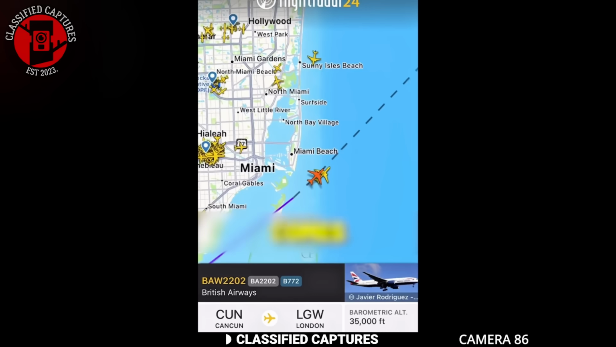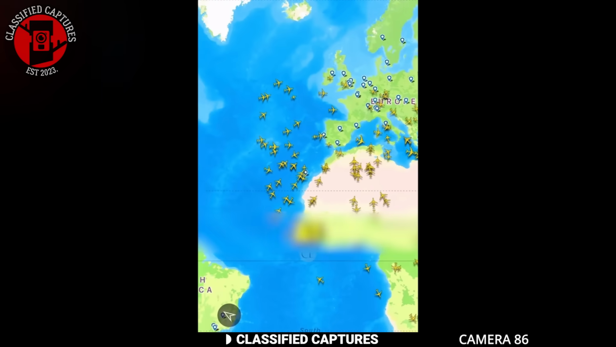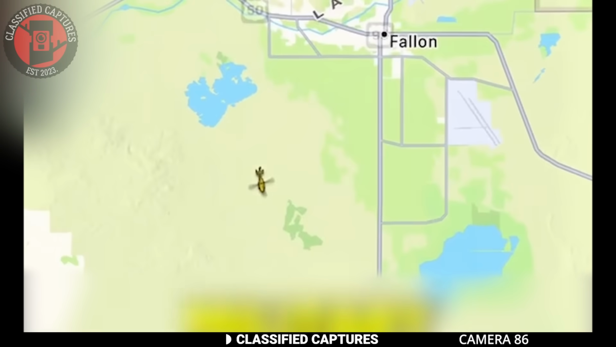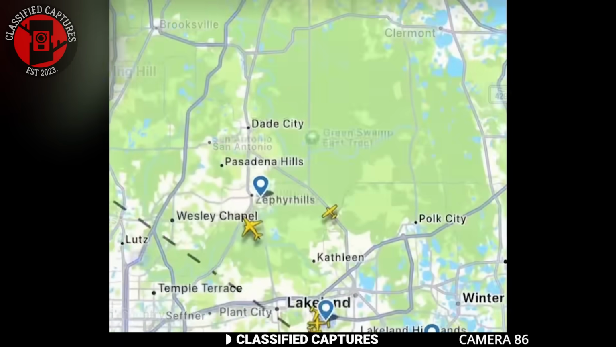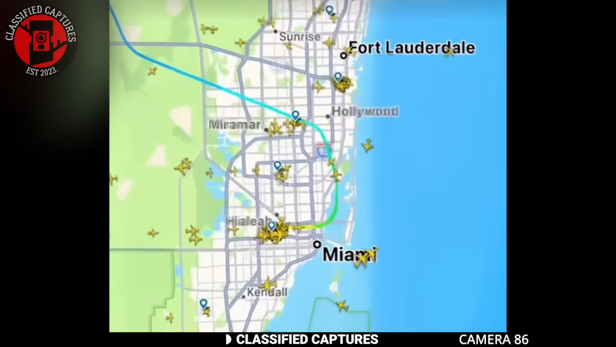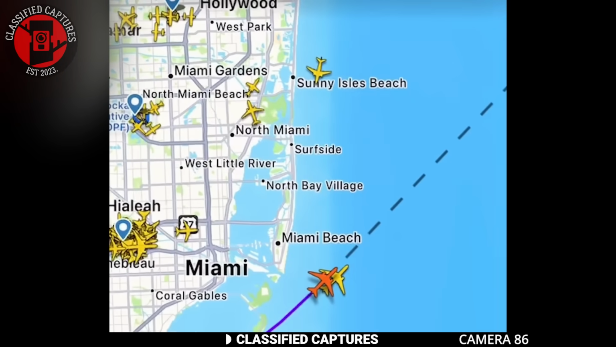Tracking planes like this isn't illegal. There are public apps that allow anyone to do it. But why are we seeing so many unusual flight patterns? Some believe this is proof of a long-standing theory that the government is spraying chemicals over us to alter the weather or even manipulate our minds, and some of these aircrafts don't even seem to be registered.